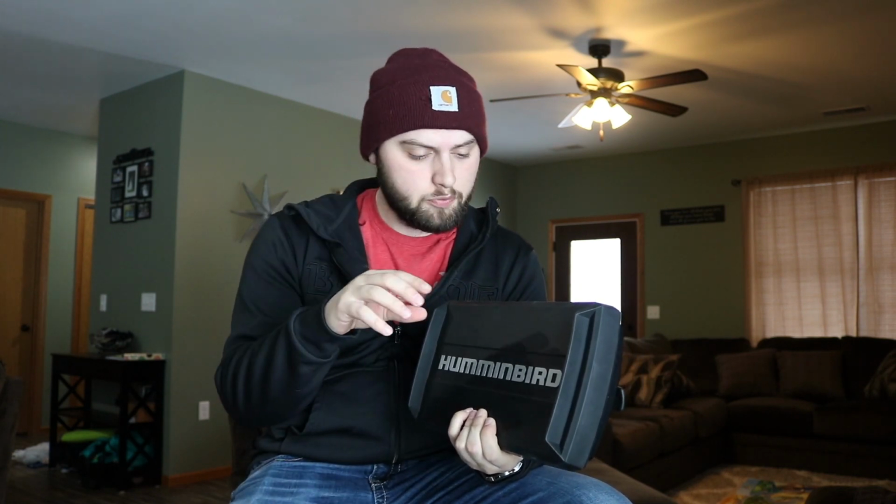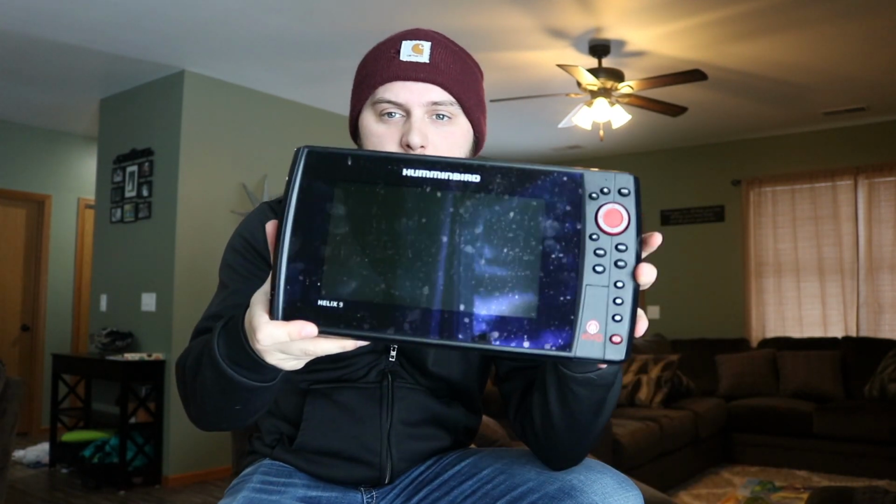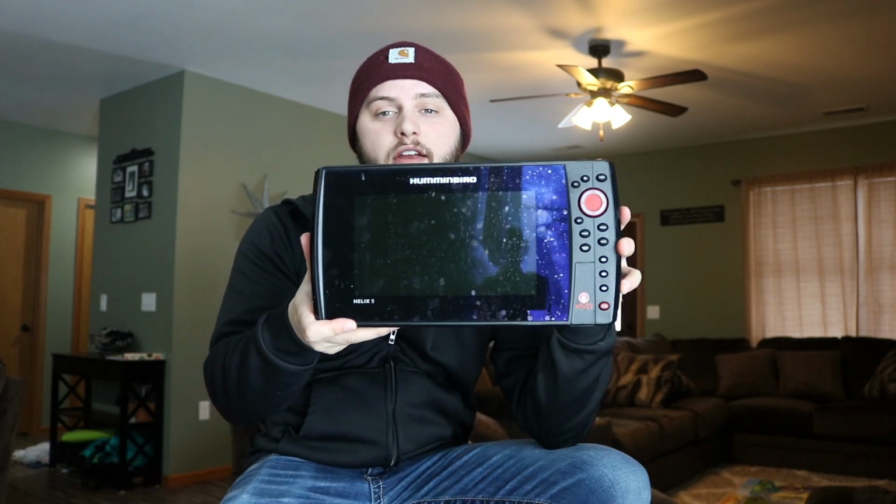So for me, it was a big deal because I had a Helix 5 and the screen's not that big on the Helix 5, obviously. The Helix 9 is a 9-inch screen, and when you're really trying to look at your side imaging and down imaging on the Helix 5, you can't really see it. The Helix 9 is a little dirty, but I just have to wipe it up a little bit. But it's a huge screen on there, guys. You can see everything that you're trying to look at.